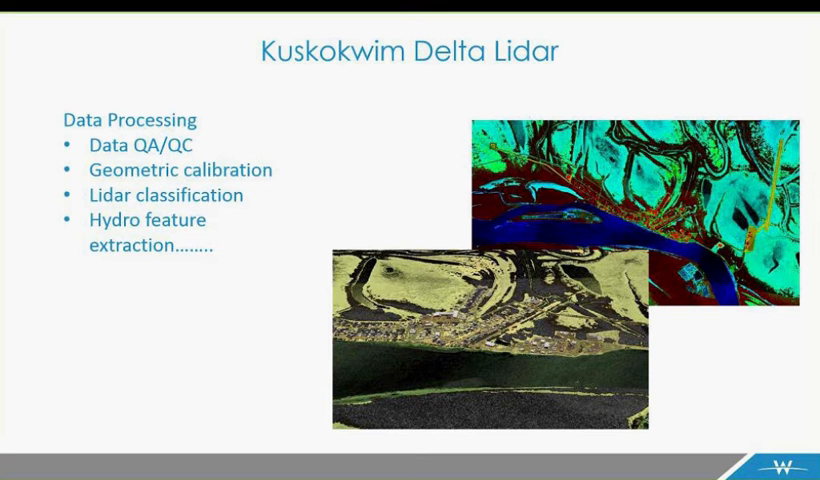So we did the data QA/QC processing, and then after all the missions have been accepted, we move into the phase that is called geometric calibration. At this point, you take all of the data, and because this data is so dense and so large, you can't work with it as it's collected. So when you process an LAS strip, it's processed out like a flight line.